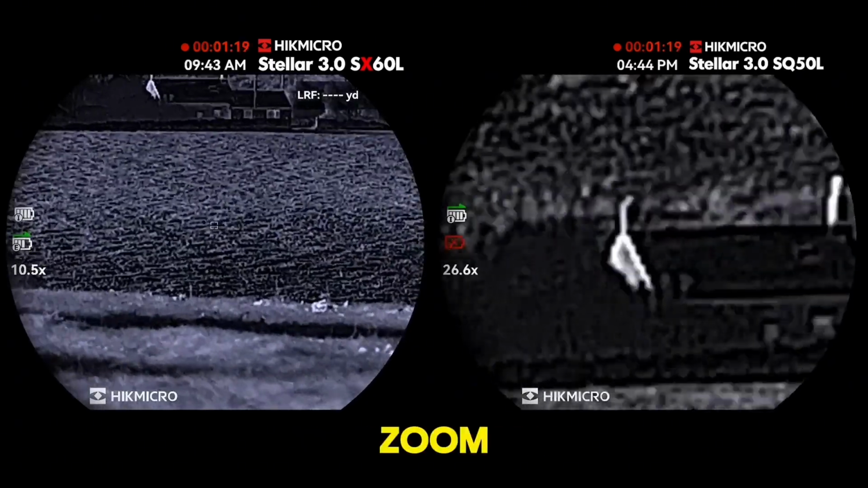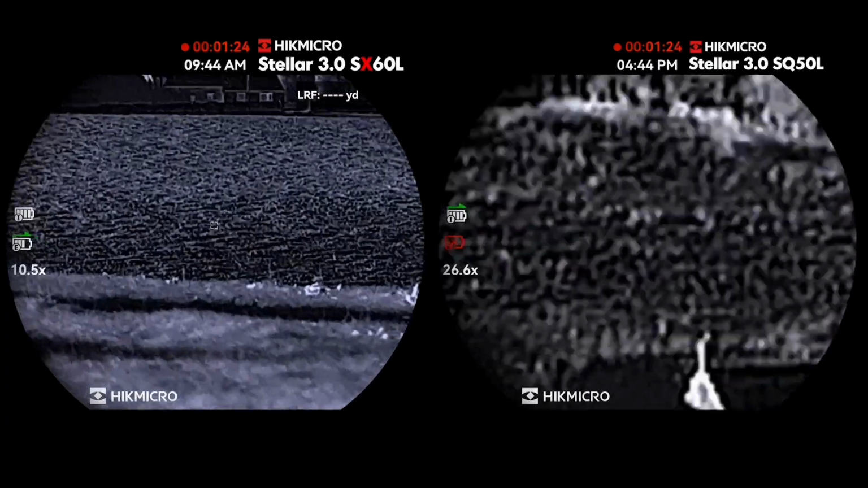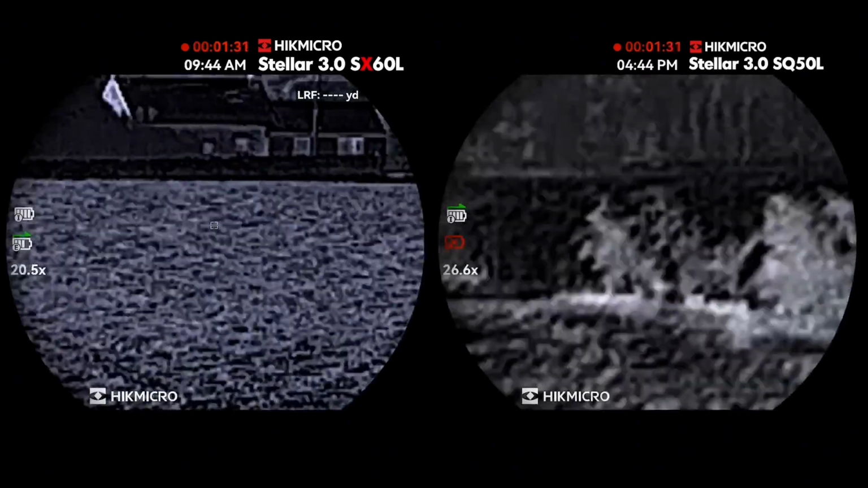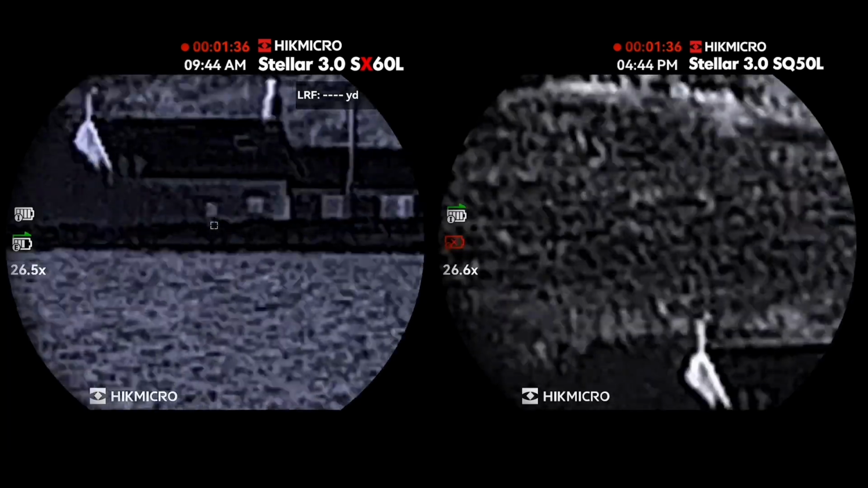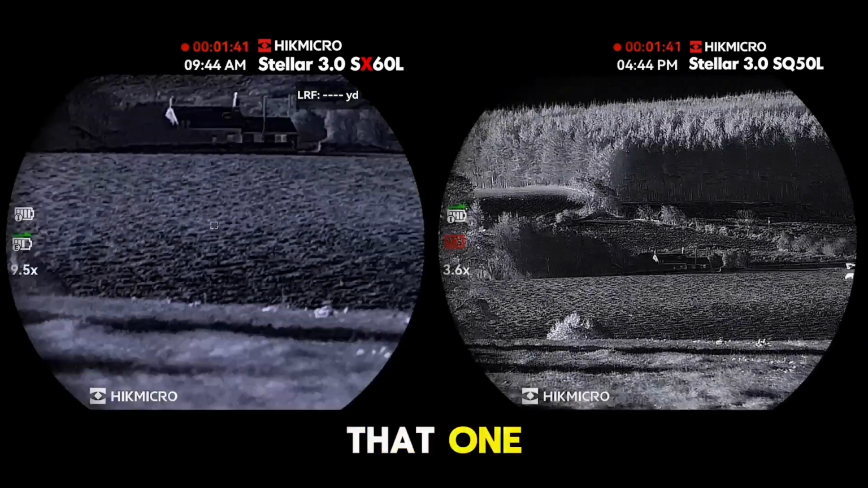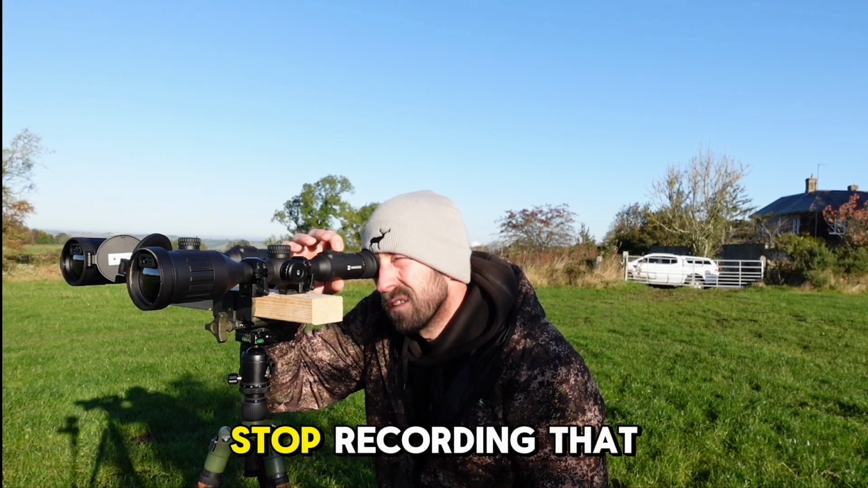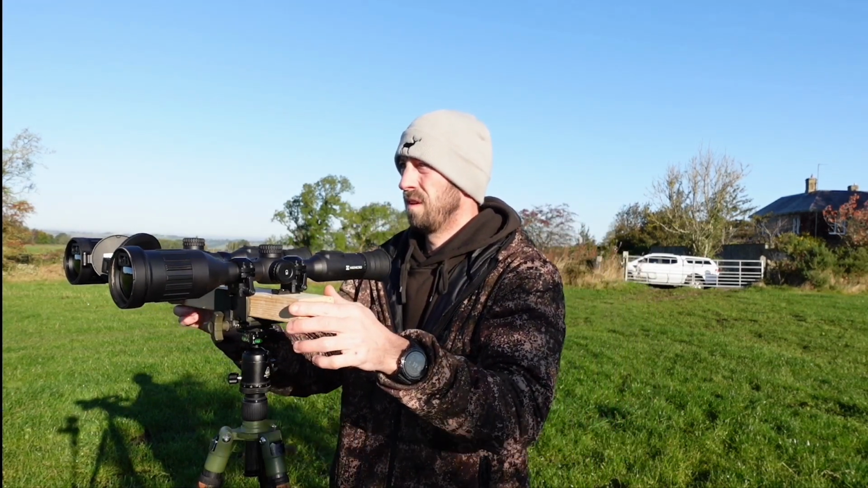If we step that into max zoom, you can see there. So quick little test on that one. Stop recording there, stop recording on there, and we'll ping around something else.